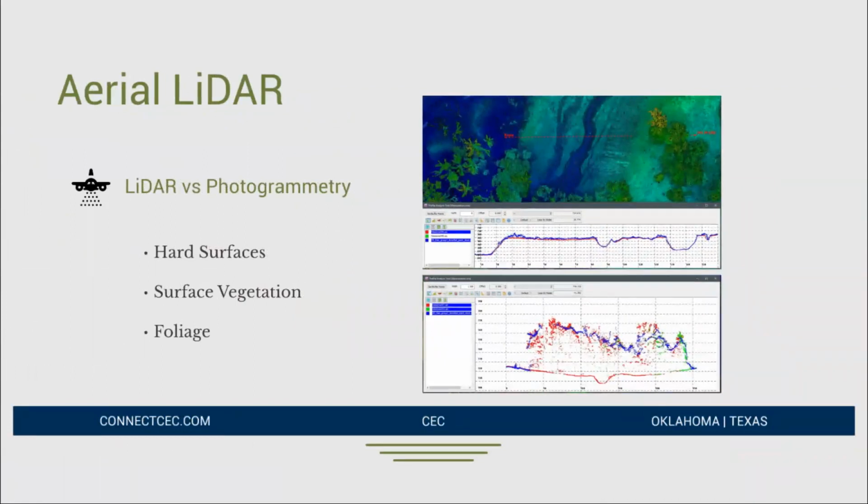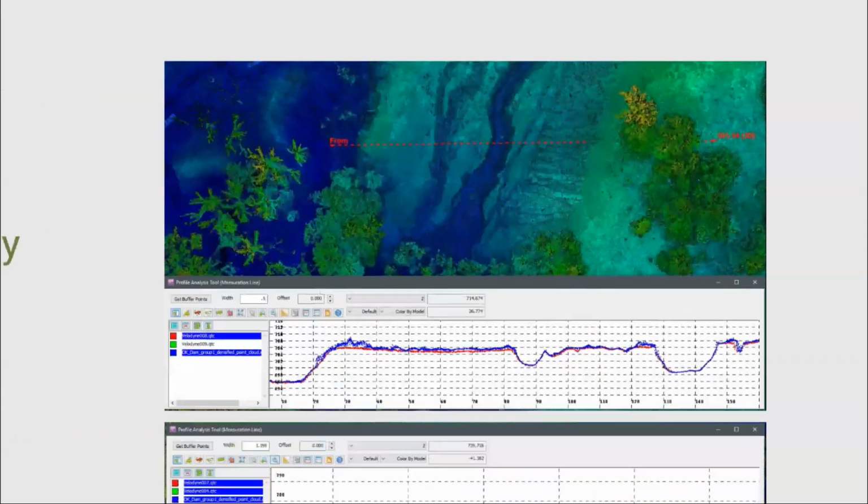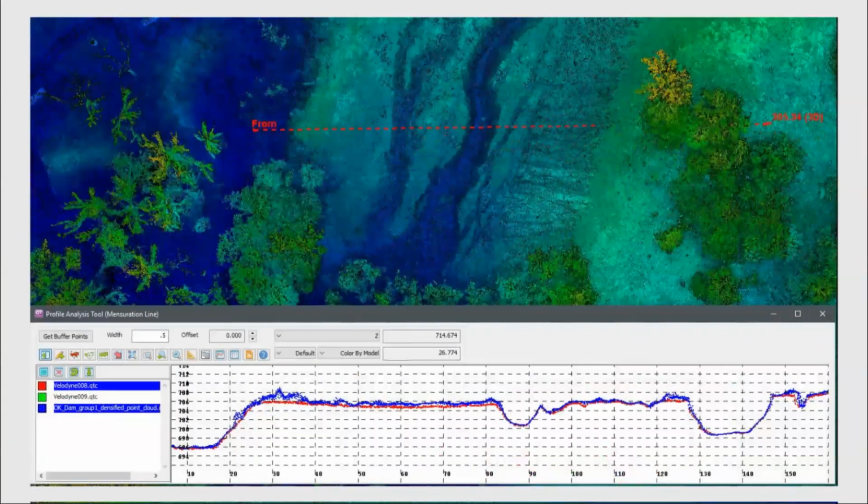So I have a good example here of a test that we did internally using our own aerial LiDAR systems and photogrammetric payloads. What we did was we wanted to compare the surfaces of the same area against hard surfaces that are not vegetated, and surface vegetation, so things like grass and then tree cover. And so I've got some examples here of those two data sets.